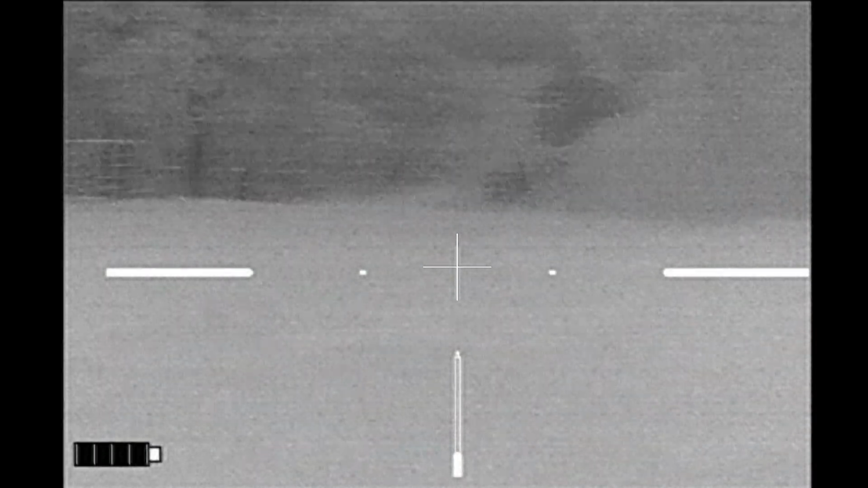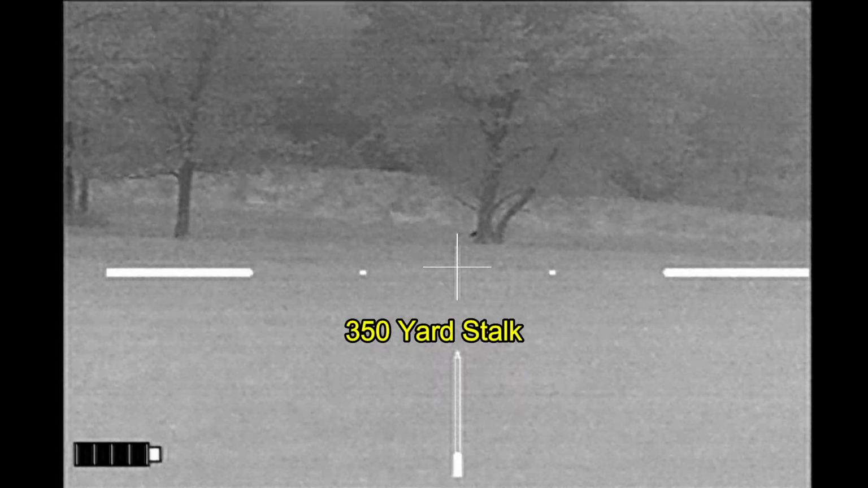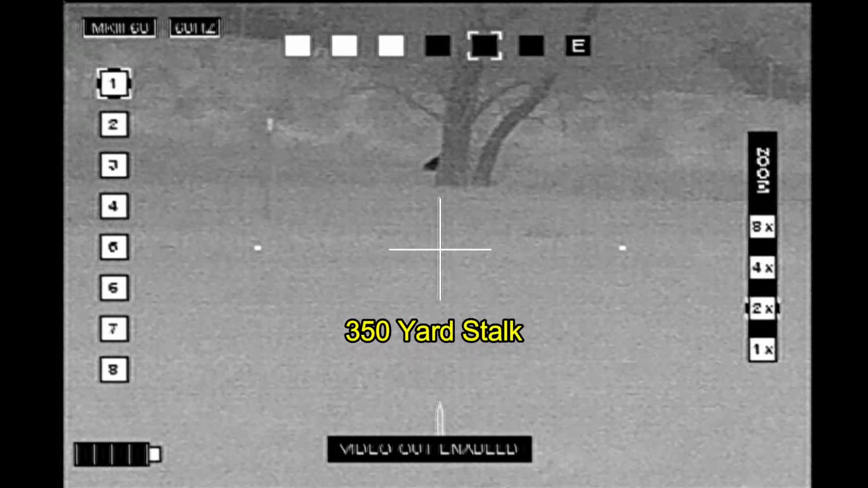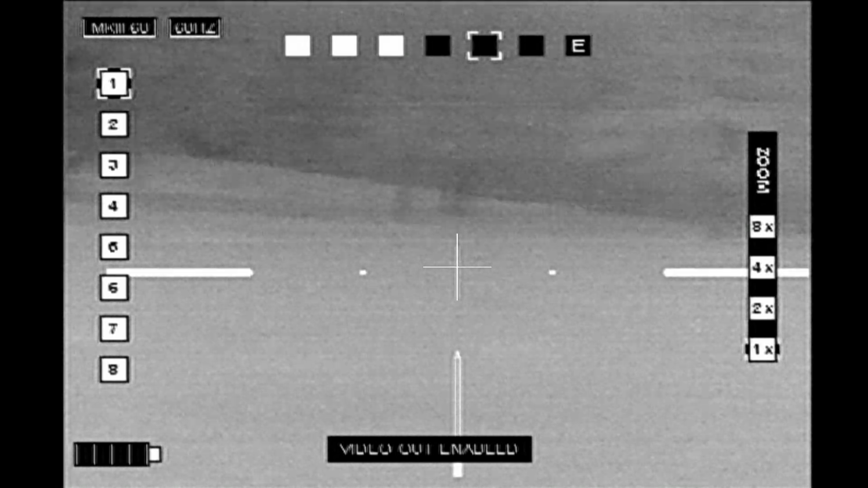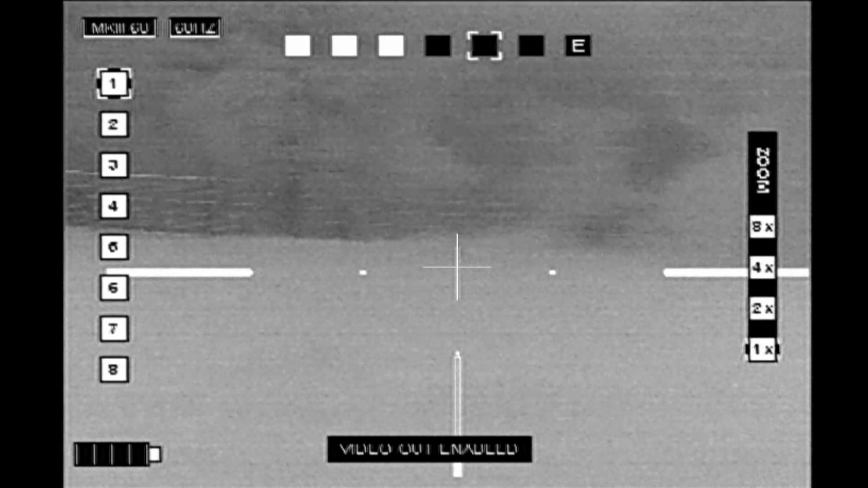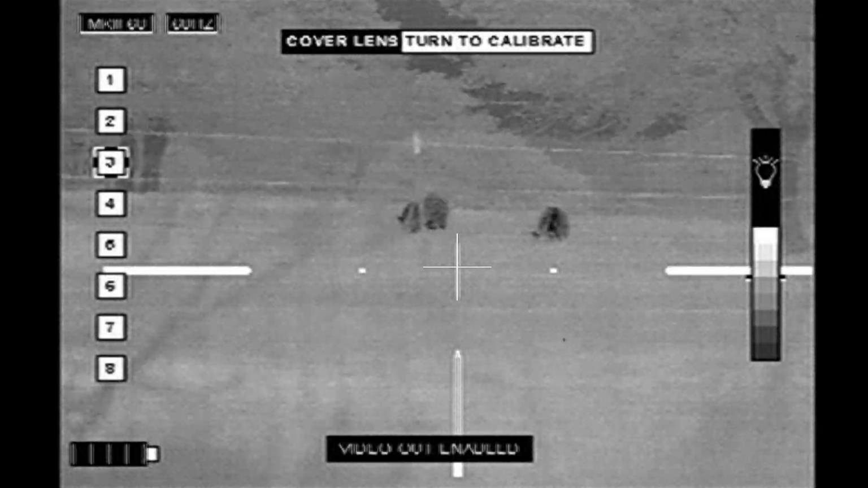Well, a couple hours later I moved on to another field on the property. Was checking it out when I spied on the far side of the field 3 hogs crossing the hay pasture. So here I've made a 350-yard stalk to catch up to them. I can only see one of the hogs right now. The rest have disappeared behind this low rise. So I'm going to need to move up and get a whole lot closer.